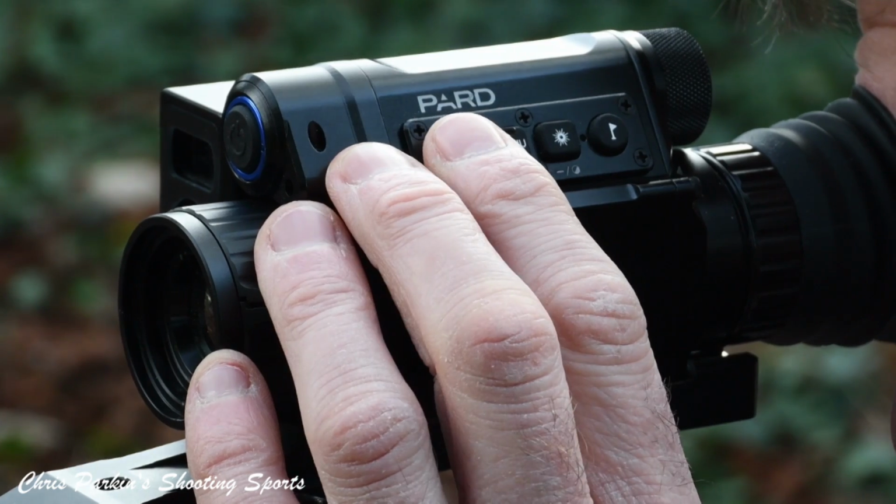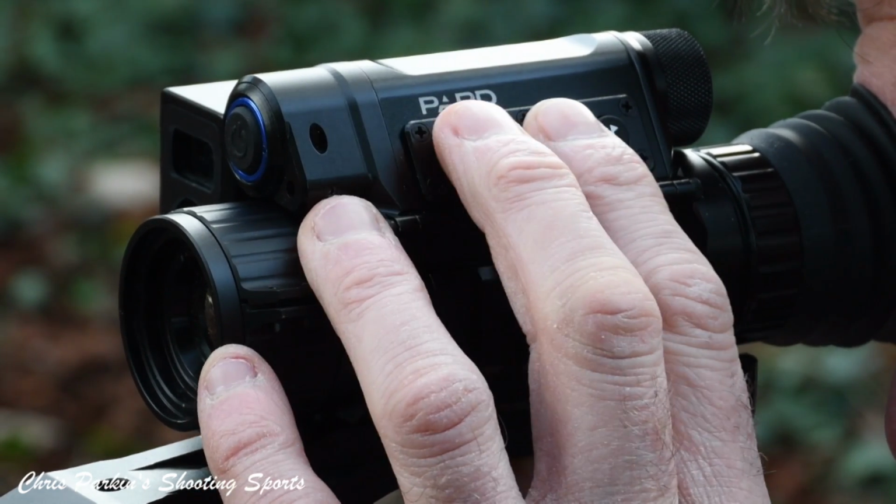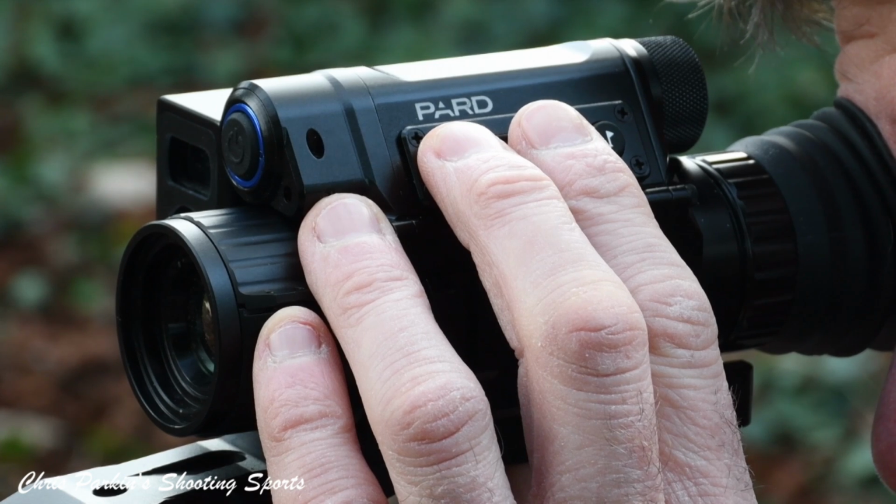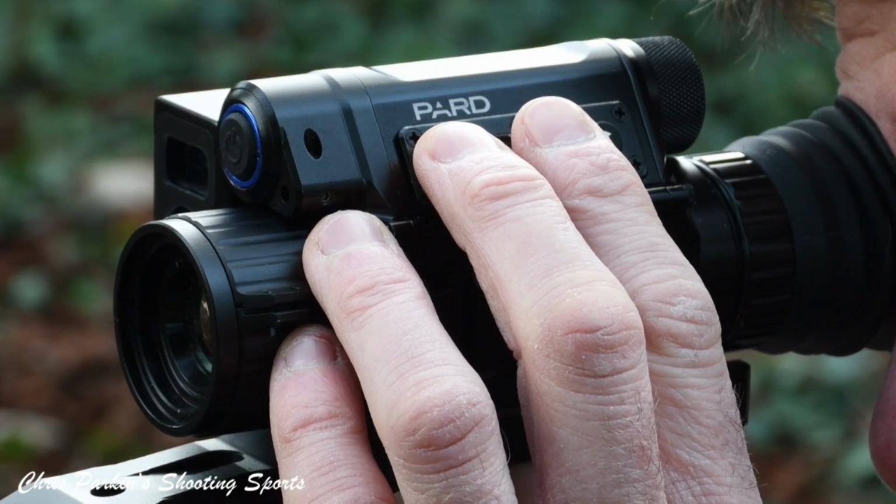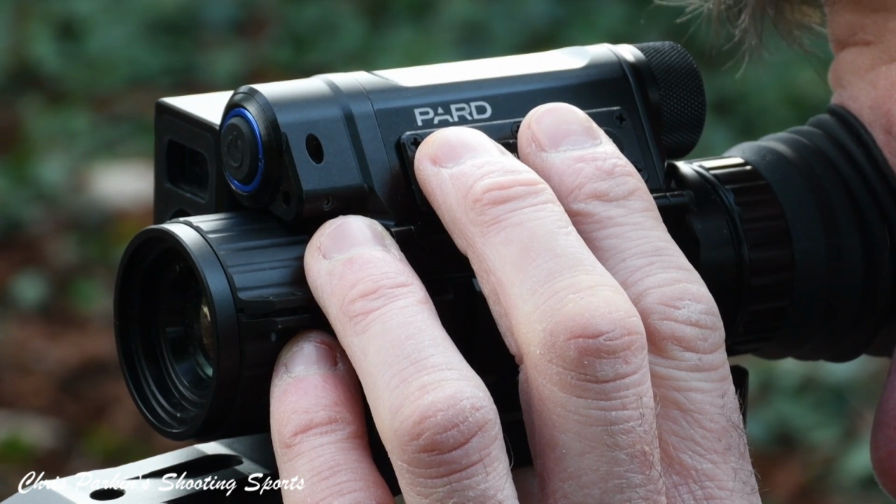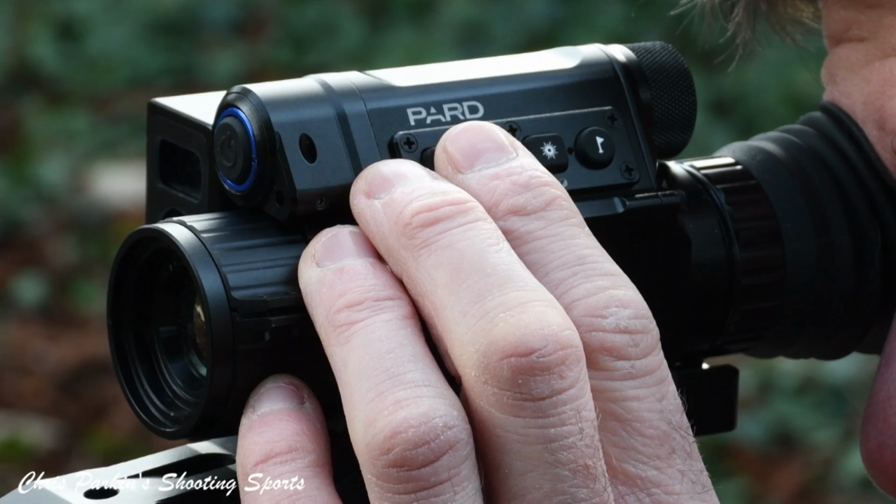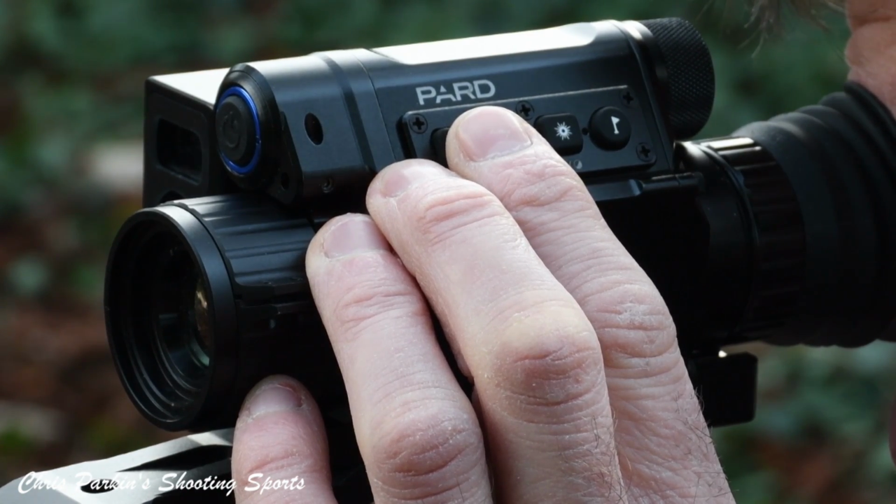A third press takes me into reticle style. I can scroll through 5 options. 1 is the simplest crosshair, 2 is a crosshair with a floating centre cross or a floating centre dot, 3 is a bit like a German crosshair with 3 lateral arms at 3, 6 and 9 o'clock and a floating dot in the centre. Reticle 4 has hash marks for aim over points and windage markers. Reticle 5 is the most complicated with additional windage and elevation markers.